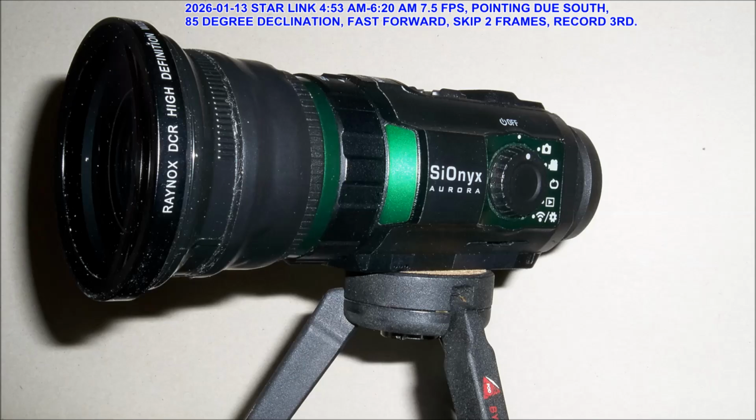So on January 13th, 2026, I captured some video of the night sky, and there weren't as many Starlink as I used to think because they lowered the orbit. So you've got to get closer to sunrise to see as many. Plus, there was a train. A train of these things went by. You'll see it in the video following. There's a train of these dots coming down. Was that Starlink? I don't know.